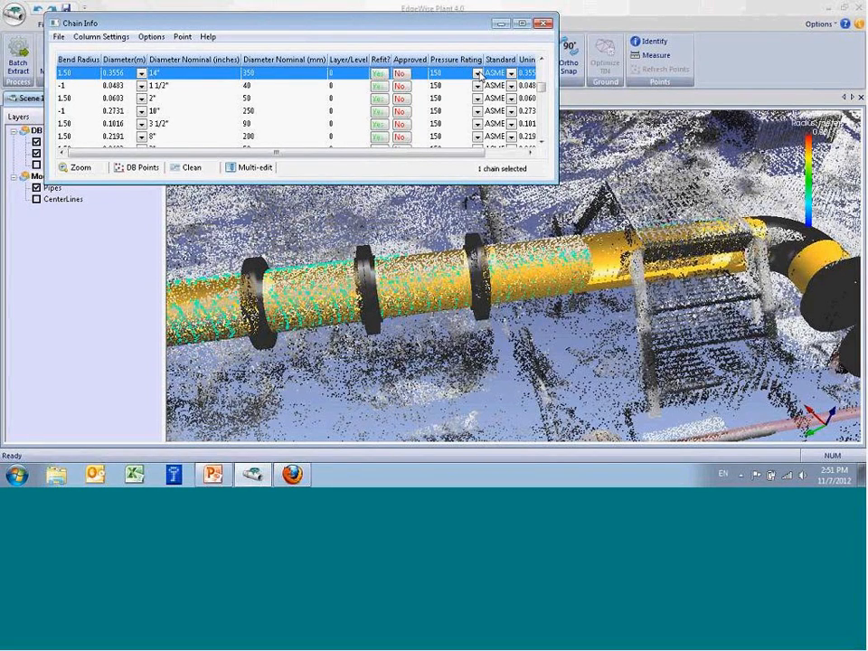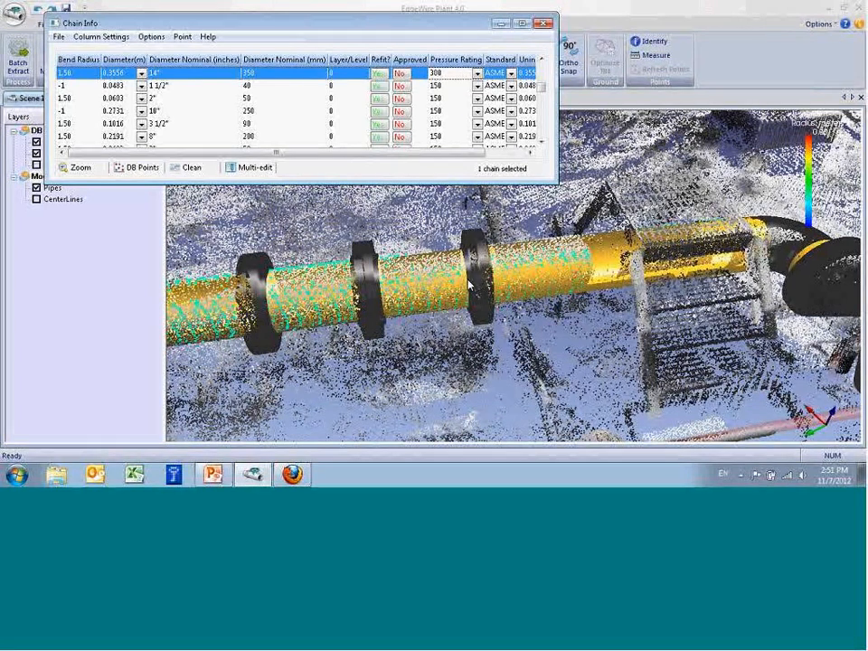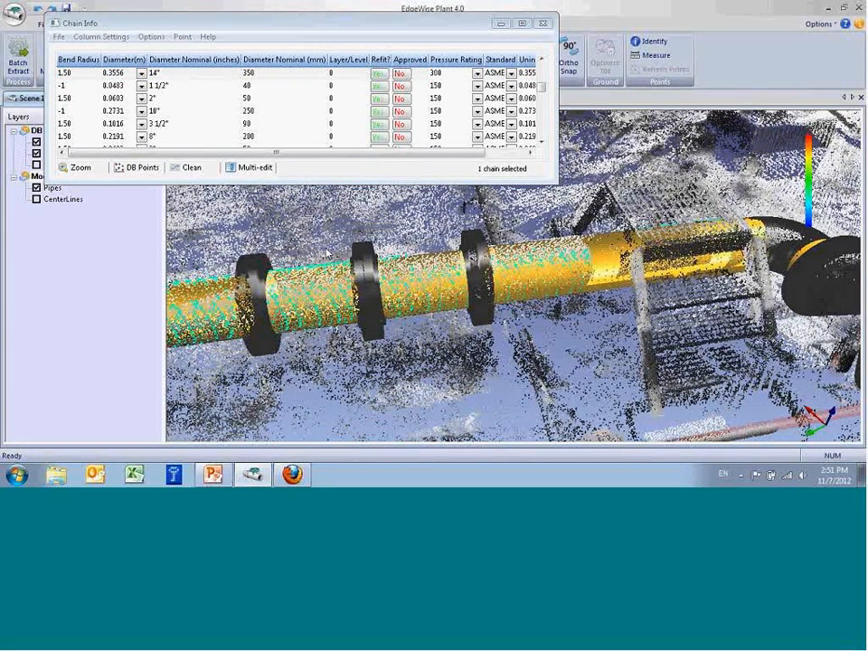See, it was defaulted to 150 psi. Now we changed that on the fly, and watch the components as I do so. So I'm going to change it to 300 psi. You can see that the components all resized and got beefier because they have to match up with the 300 psi spec. So it's extremely dynamic, all entirely spec driven.